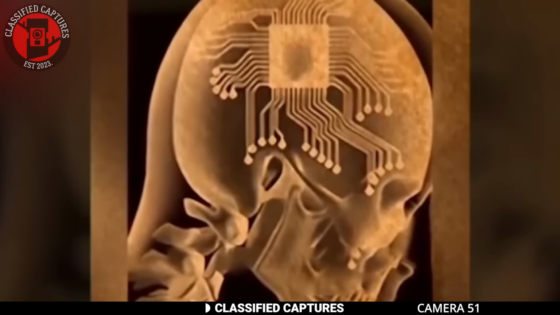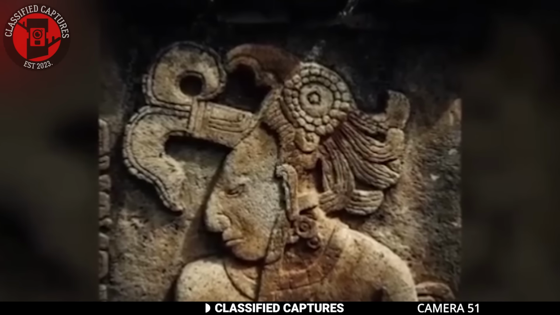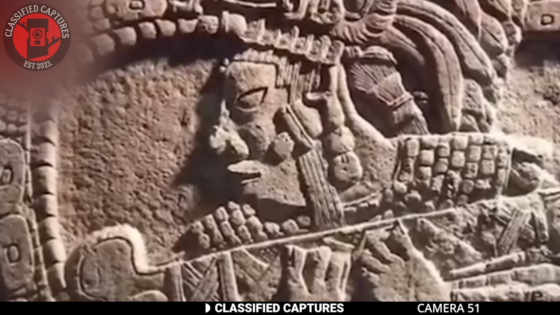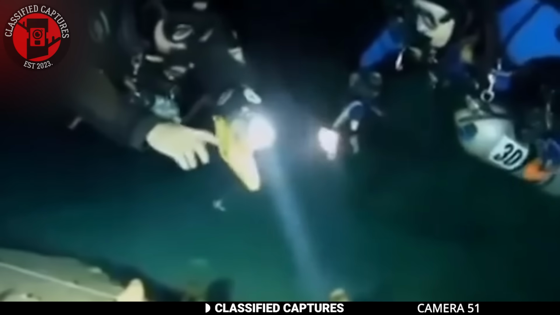Although this discovery wasn't elaborated on further, many believe that the chip is evidence of some kind of advanced technology that was possibly used by people in the distant past. Could this be proof that ancient civilizations were far more advanced than we've ever imagined? A chunk of the internet believes so. Others also think such beliefs are ludicrous, to say the least. What do you think?